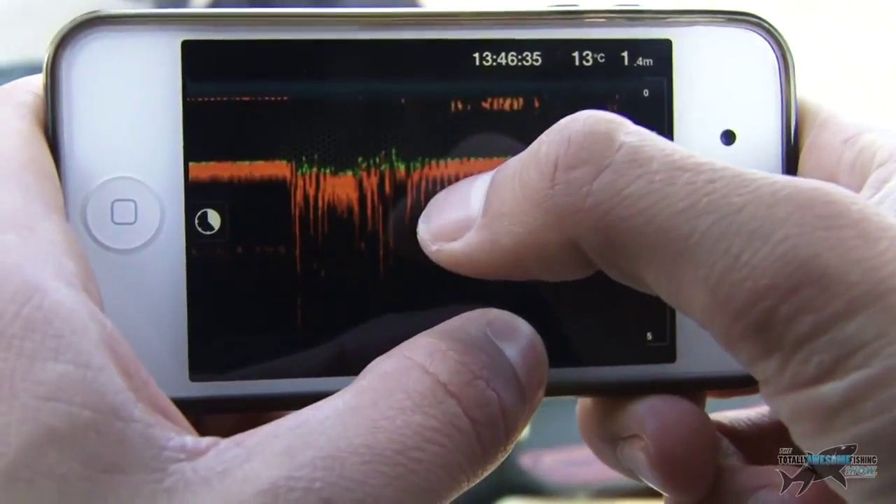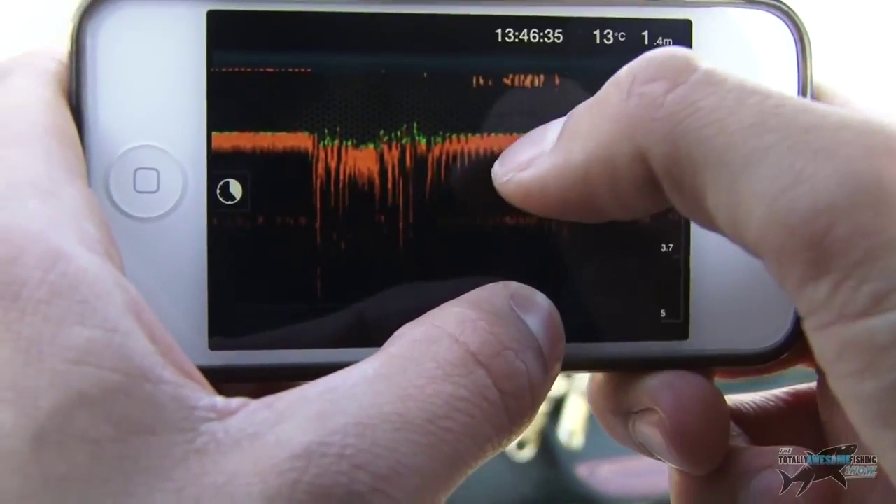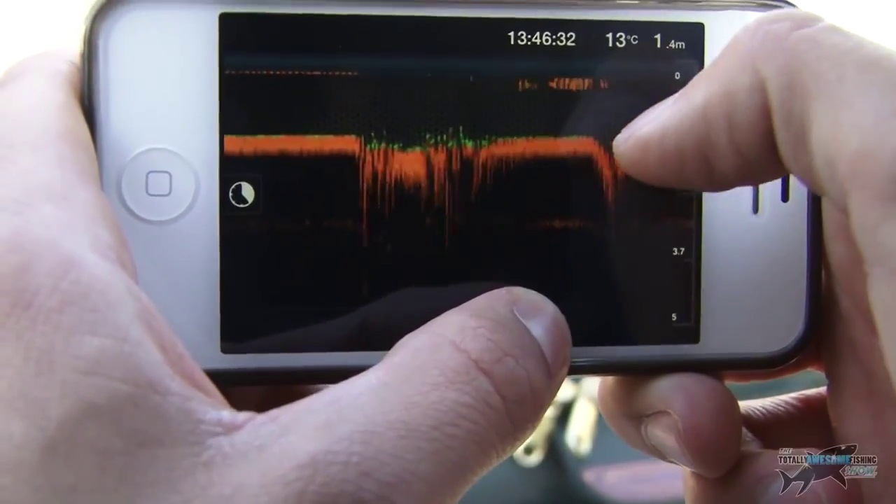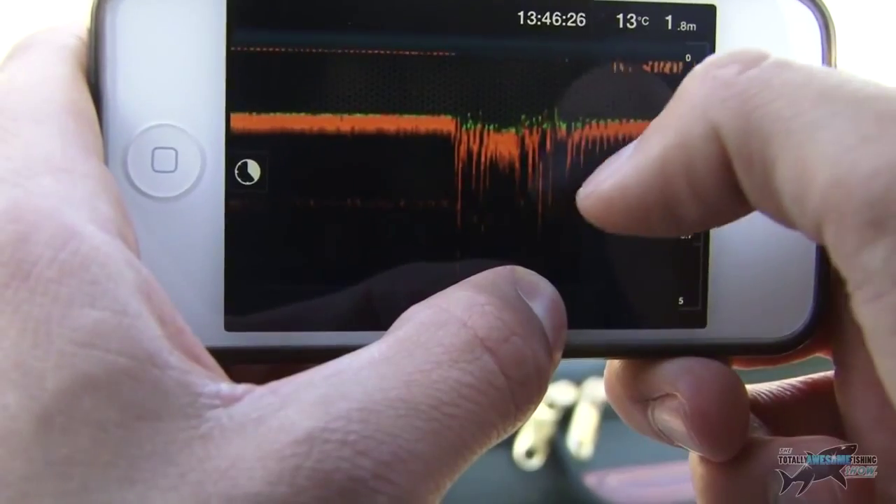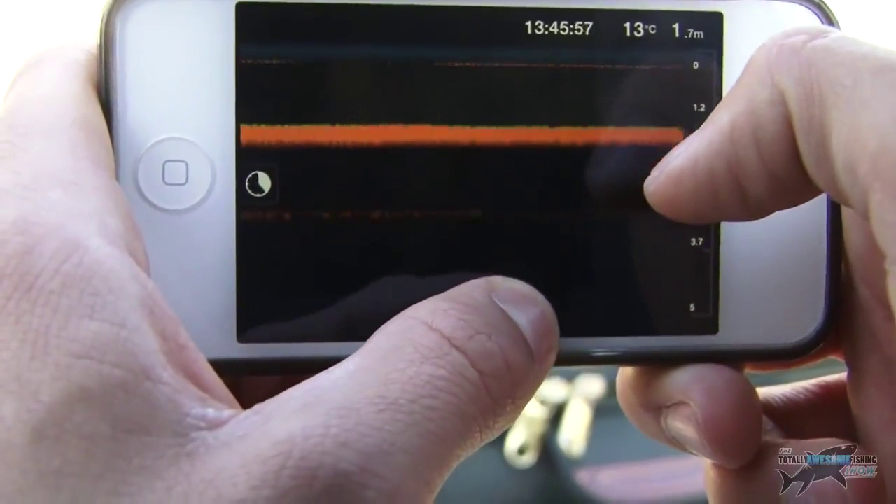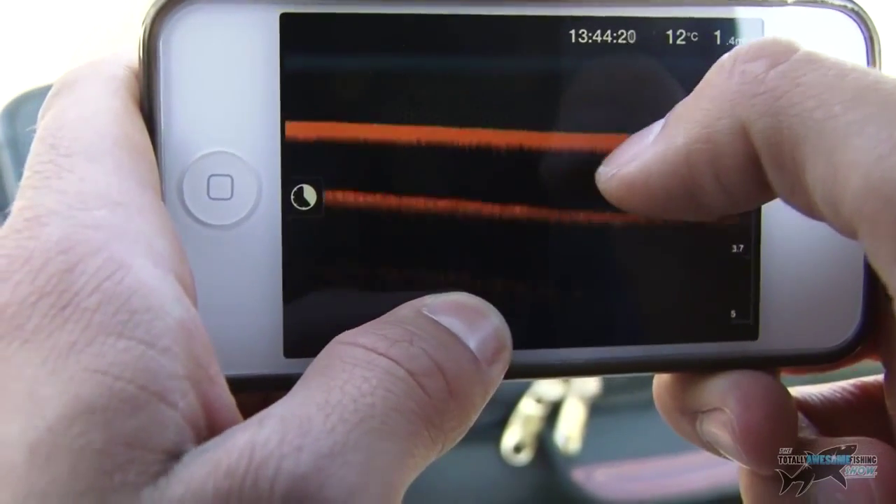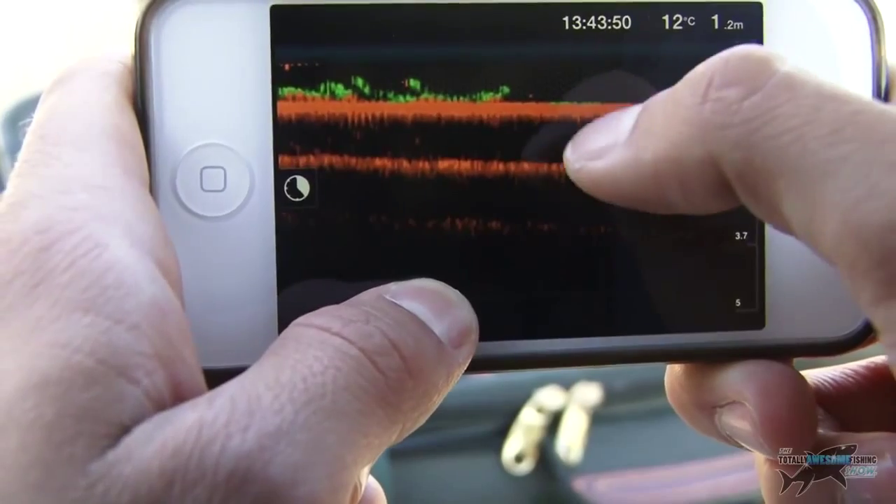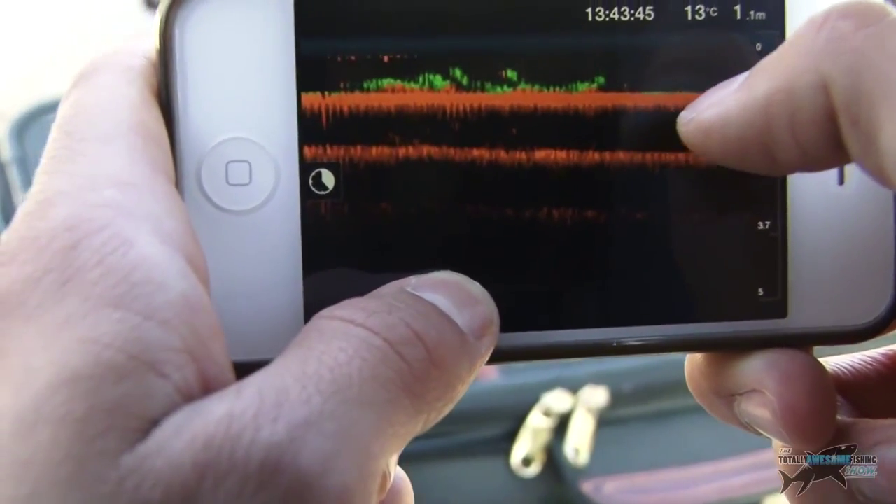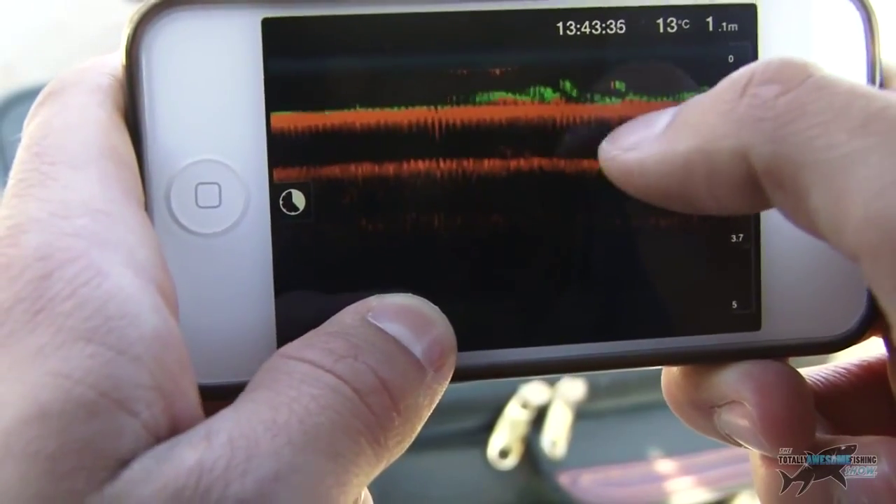This disturbance here is more than likely where I had moved the sonar, and it's just had water lap over the top of it, so the Bluetooth connection may have been affected. But there is weed there as well, so that's looking like kind of rough ground. And then same again there. The really interesting thing which I found is we're coming up 1.2 meters here, so we're coming up to the depth where I hooked that Zander, which was about a meter or 0.9. There's weed there up near the snags.